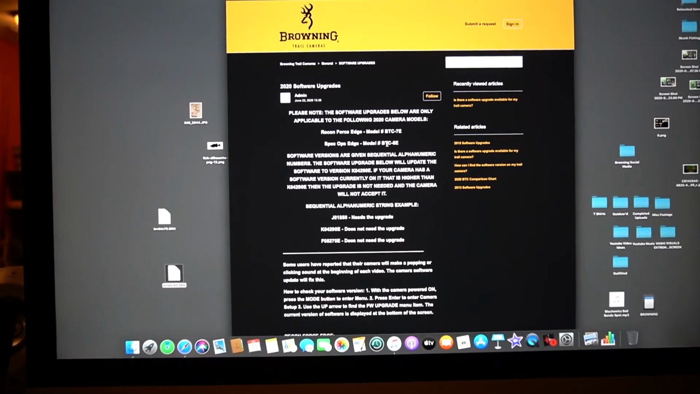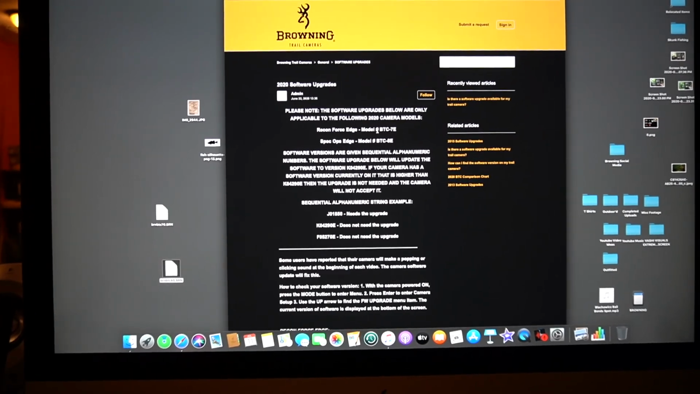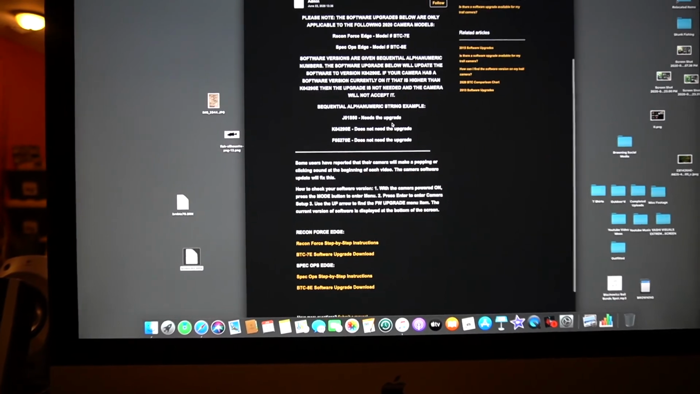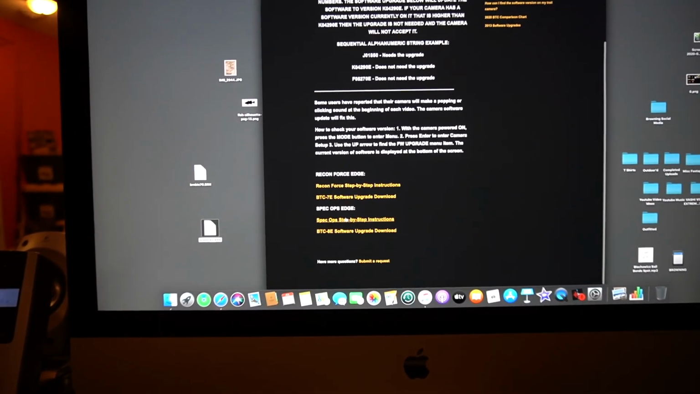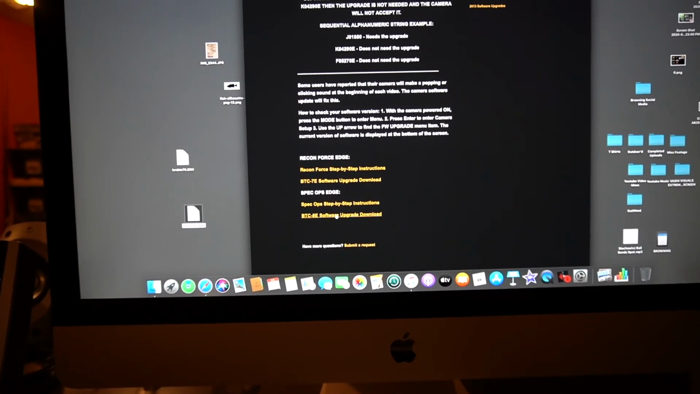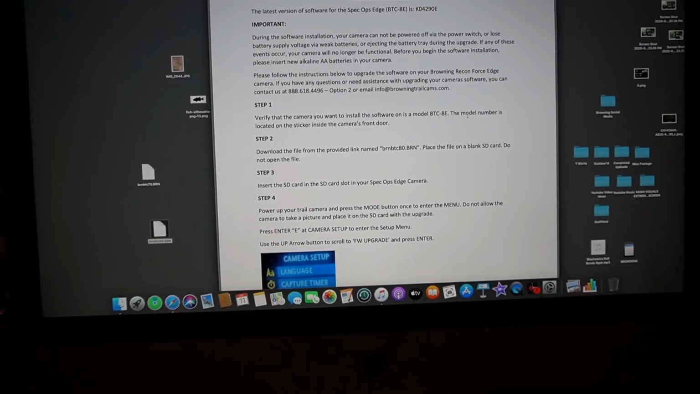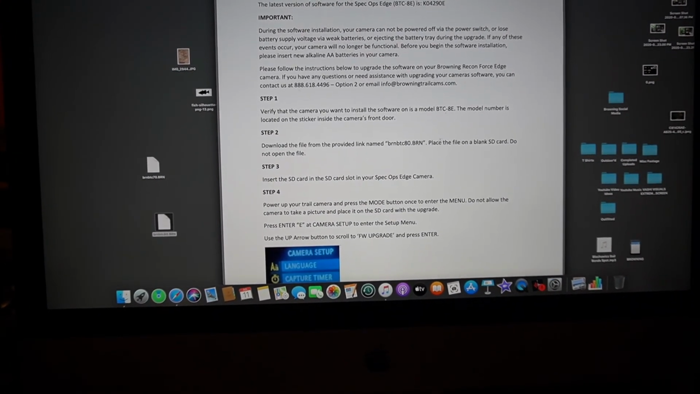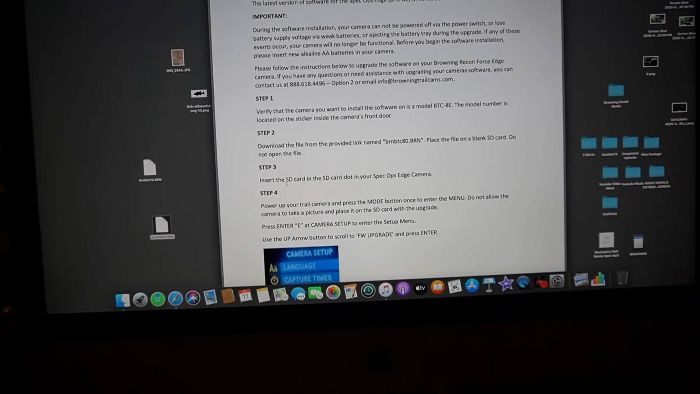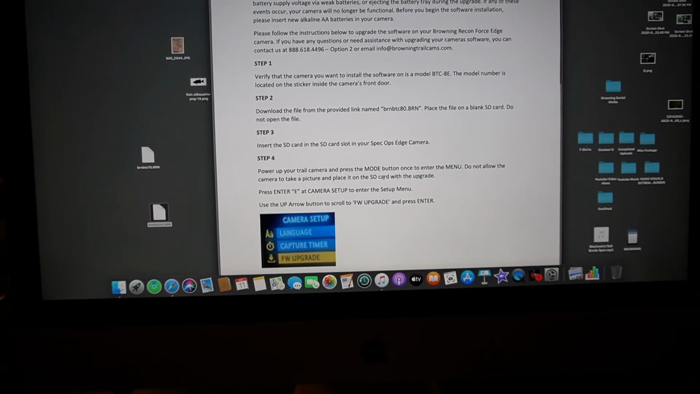That's model BTC8E, and then they got the Recon Force Edge. Also, I'm gonna do that too, and I'll show you in that video. So basically, you just scroll down, Spec Ops Edge, step-by-step instructions, and then they give you the download. So this will explain what to do. Make sure you got the right model. It shows you that. Download the file, insert the SD card in the SD card slot in your Spec Ops Edge camera,